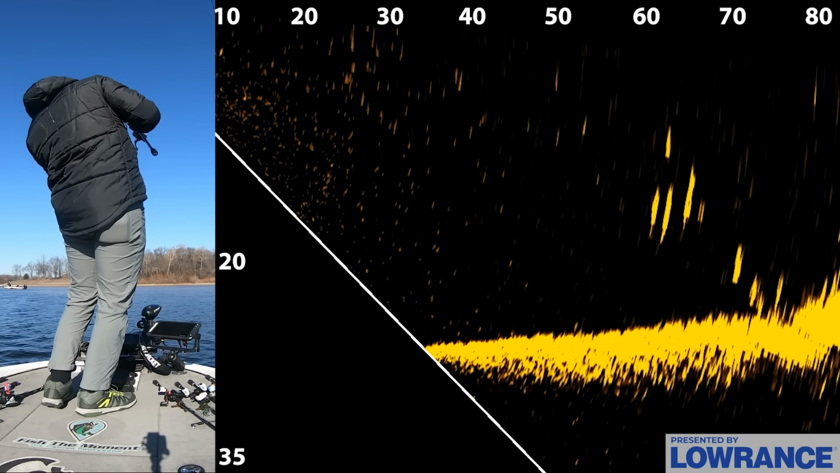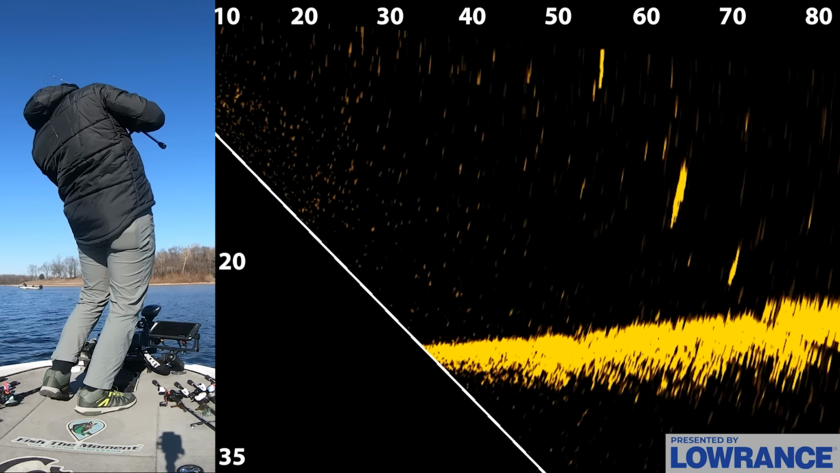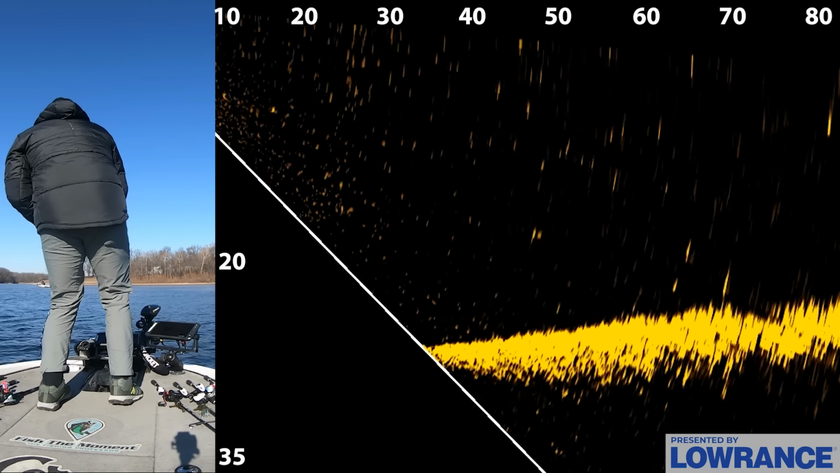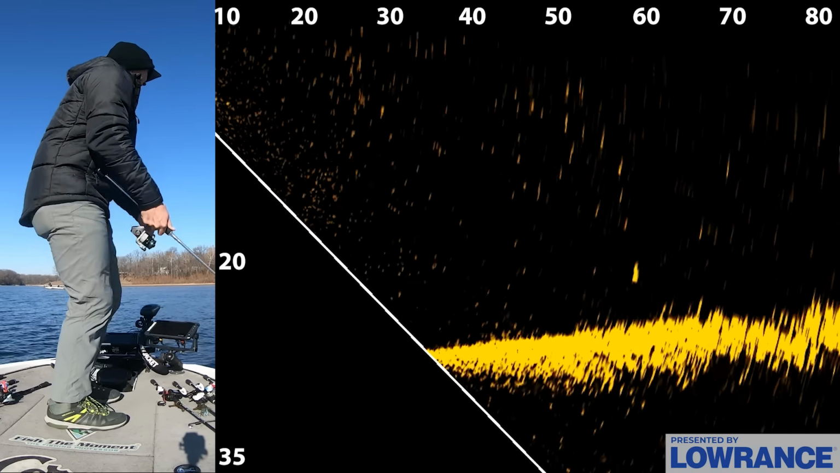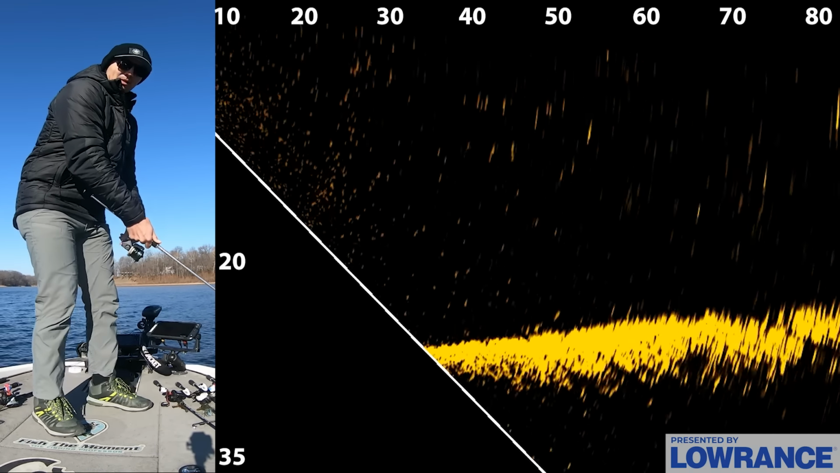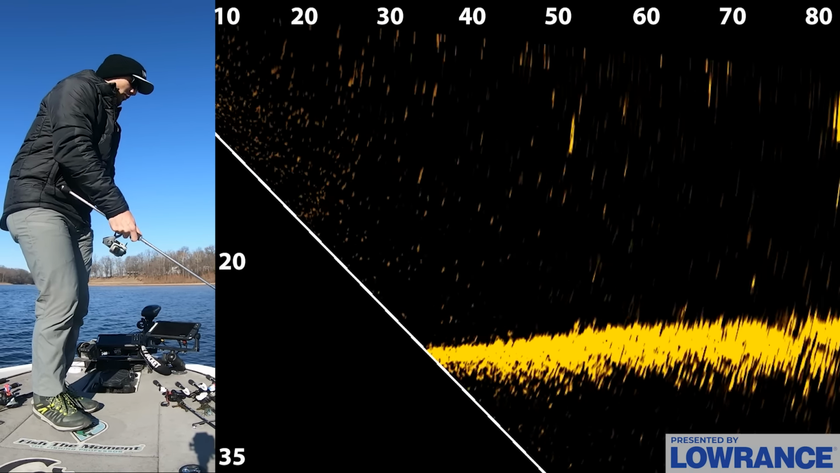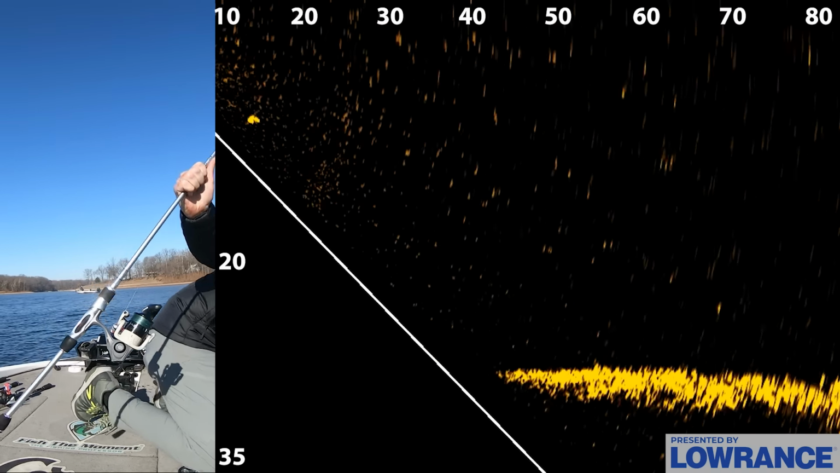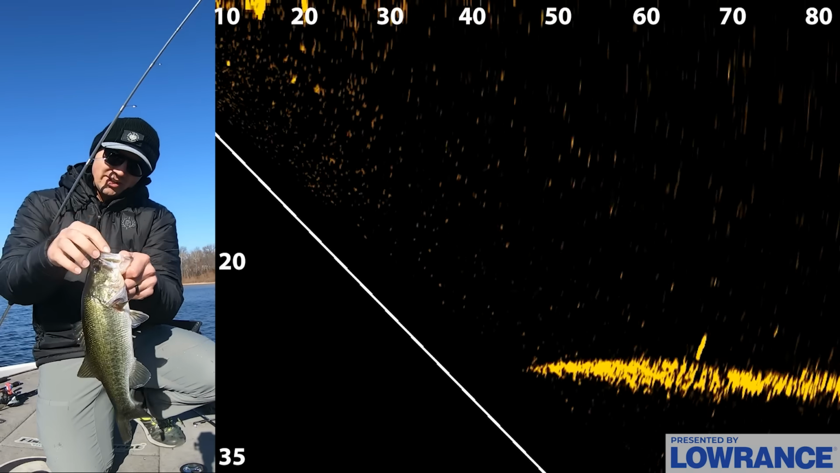First cast right there, 60 feet out, 20 feet down, first cast. That is awesome. Apparently it works, guys. That's pretty good right there. Nice fish. We graphed them up, literally first cast. I need to do this 20 cast series like we talked about, where I try to catch 20 fish on 20 casts. That's a nice fish right there.